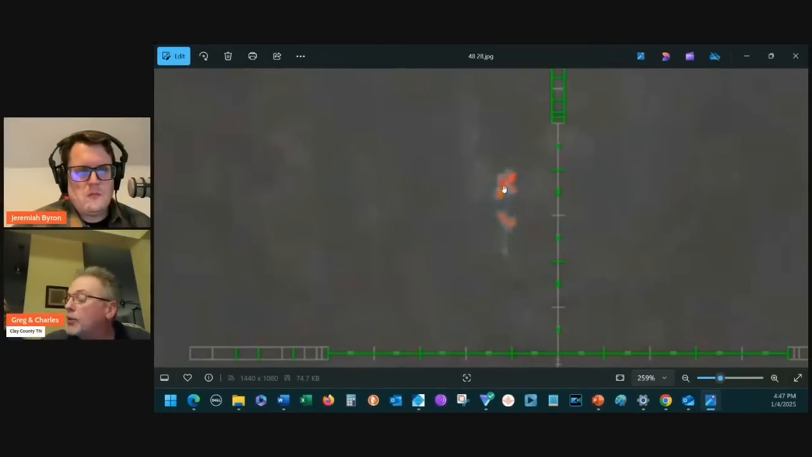It's almost like this. So we're looking at the right side of these two individuals. There's the smallest head. There's the largest of the two. And this little heat signature right there lines up with the juvenile on the back, its left arm wrapped around the neck or the chest of the bigger individual. I'll move my mouse out of the way. You'll see that little red heat area.